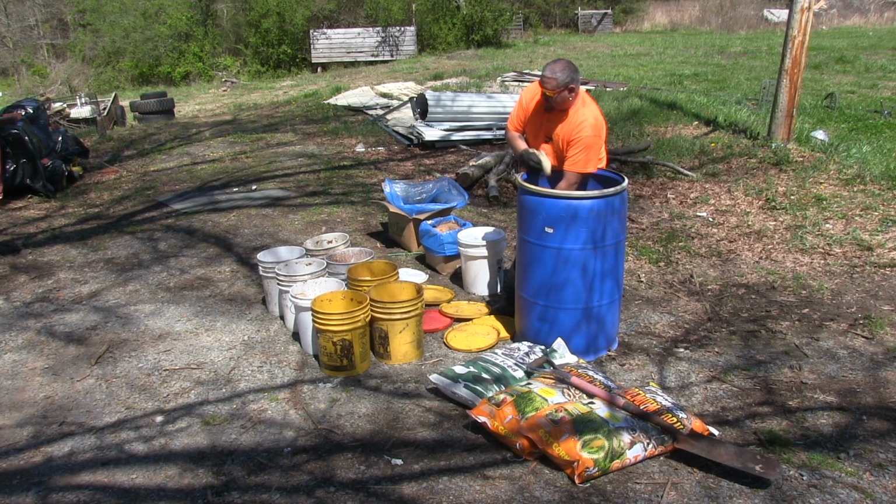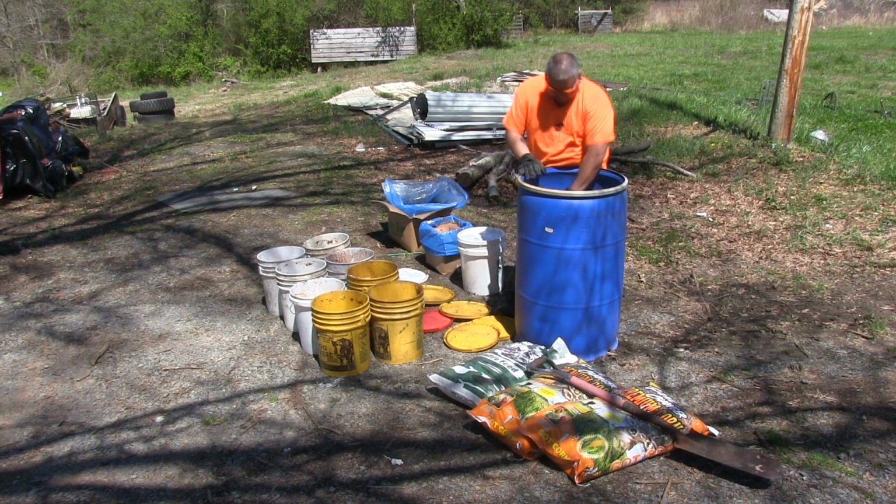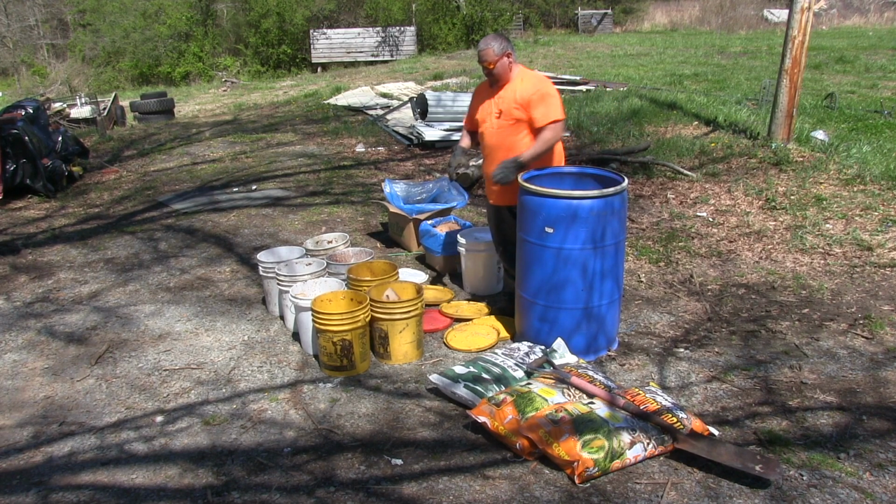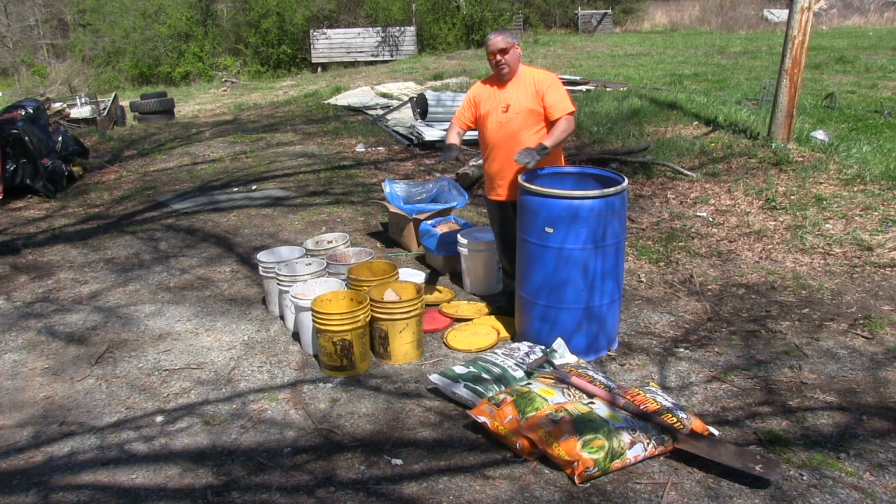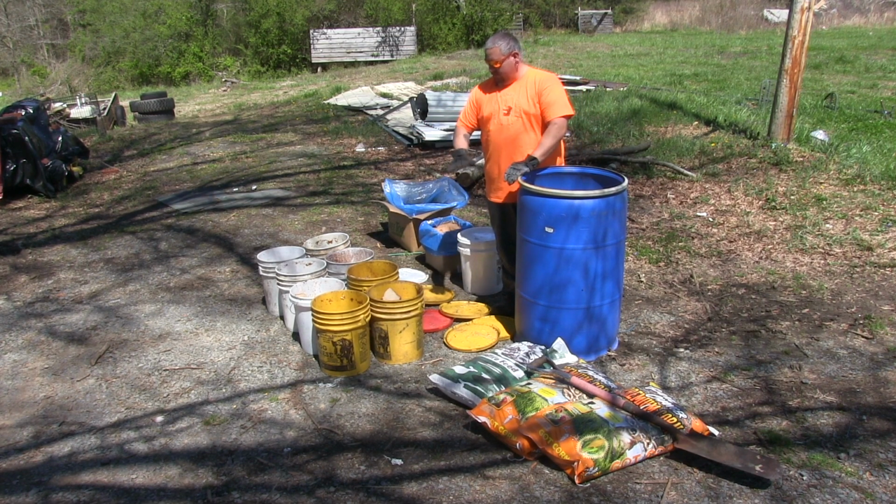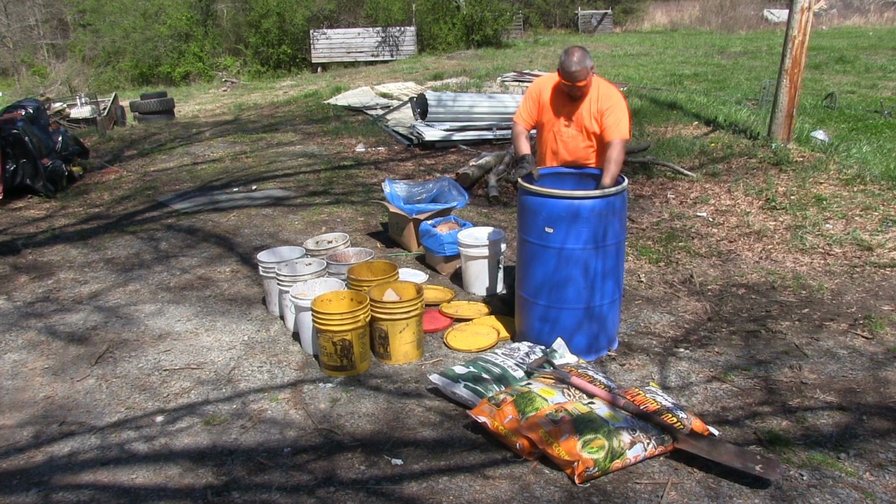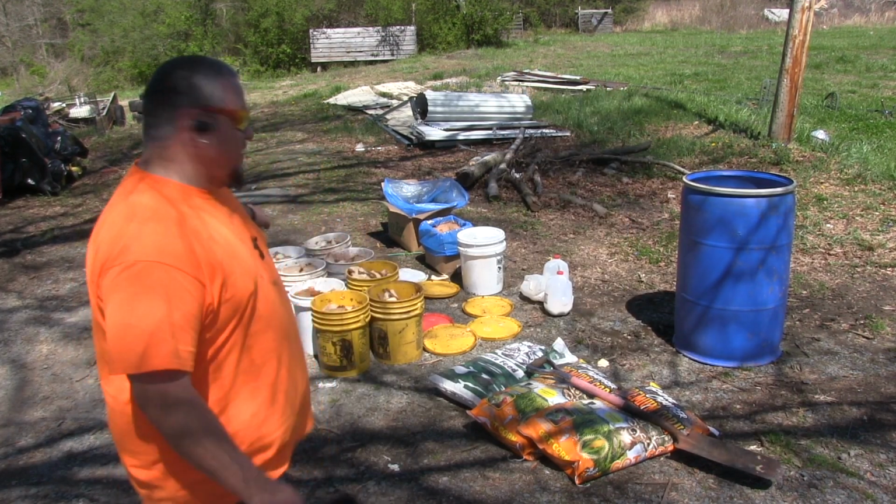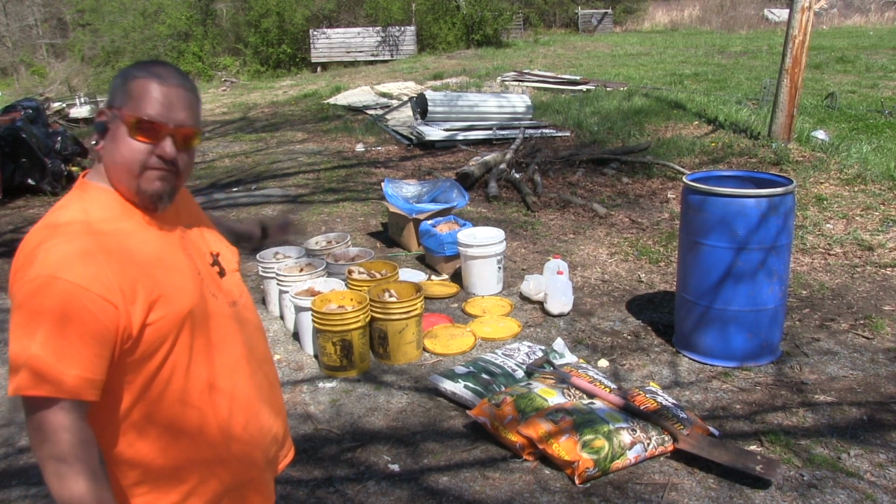We're going to fill these buckets up somewhere between 2/3 of the way to 3/4 of the way. I'll tell you why. We put water in this afterwards, and we're going to get to that point, but you don't want to overfill these buckets because that corn is going to swell. And if you fill it all the way to the top with your mixture, it's going to swell and it's going to start popping these tops off. Alright, so as you guys can see, all the buckets are about 2/3, 3/4 of the way full.